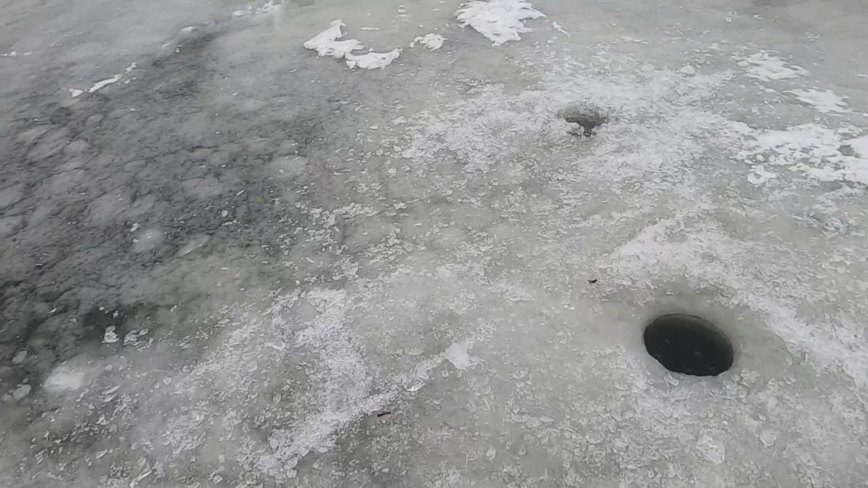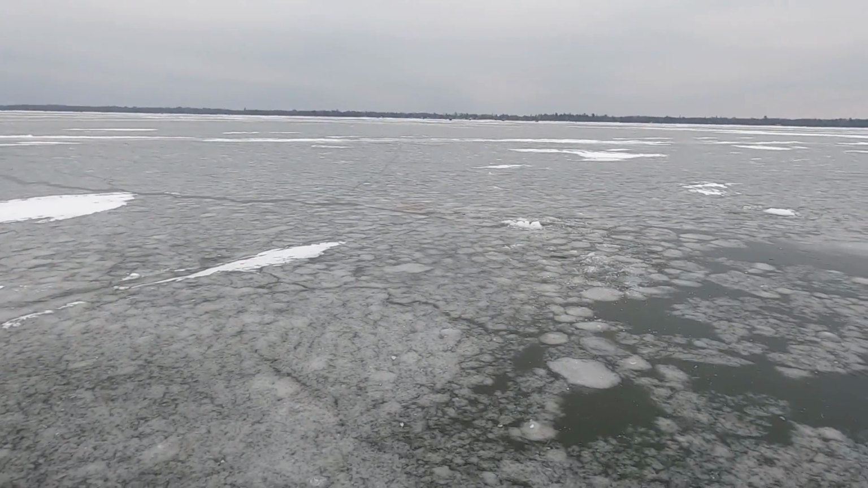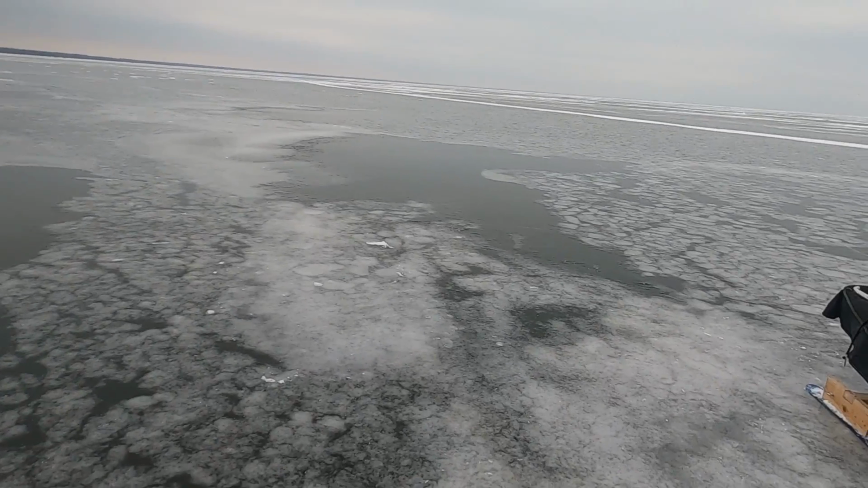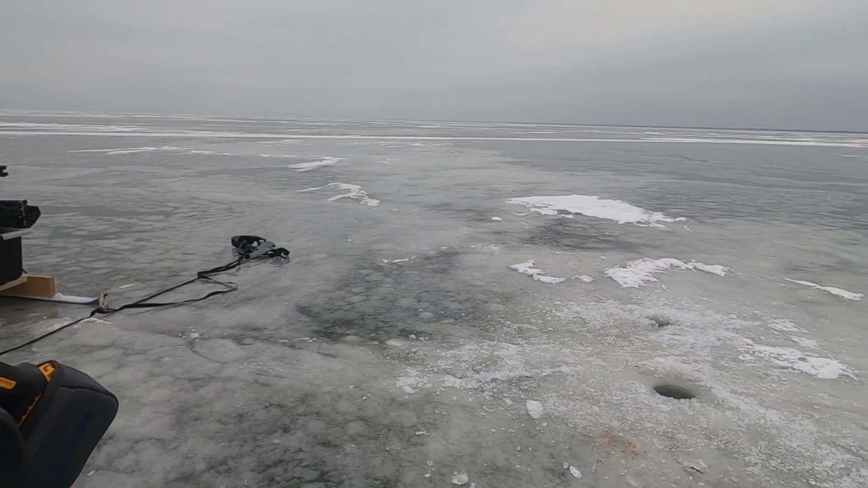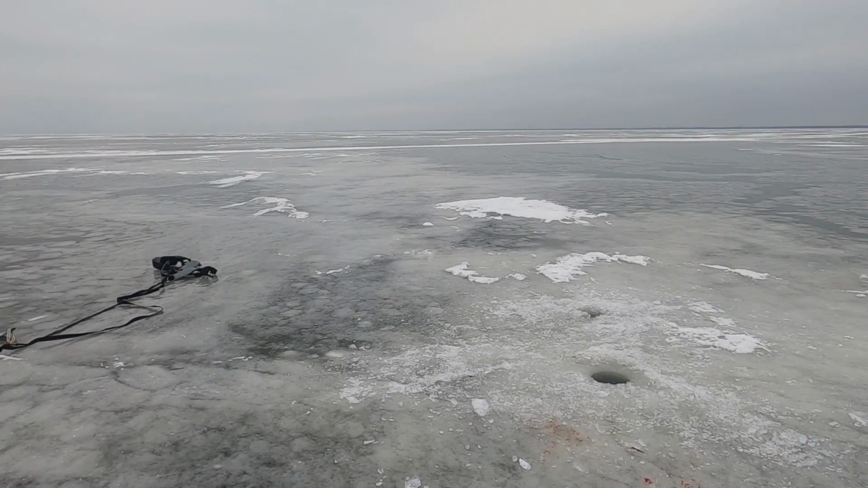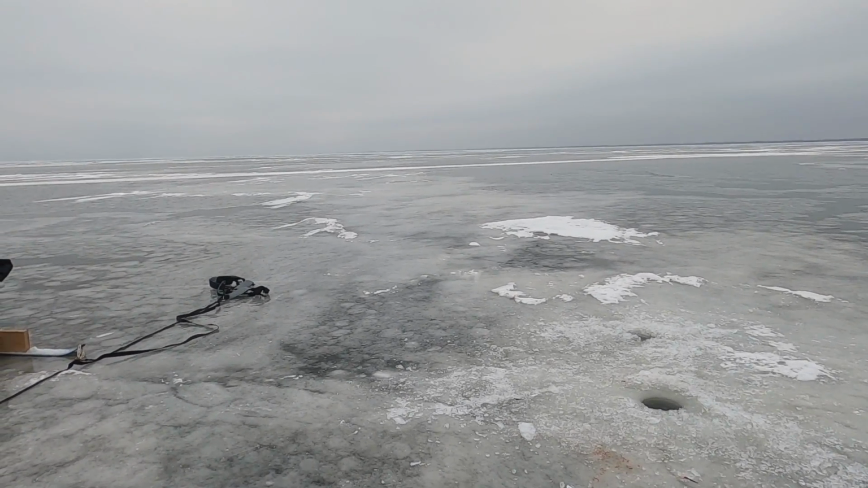And those are the 2 hot holes. I actually think we got a couple right over there. We got a couple over there. So, drill a hole here. Oh geez, camera doesn't work. Always a problem. All right, let's do this.